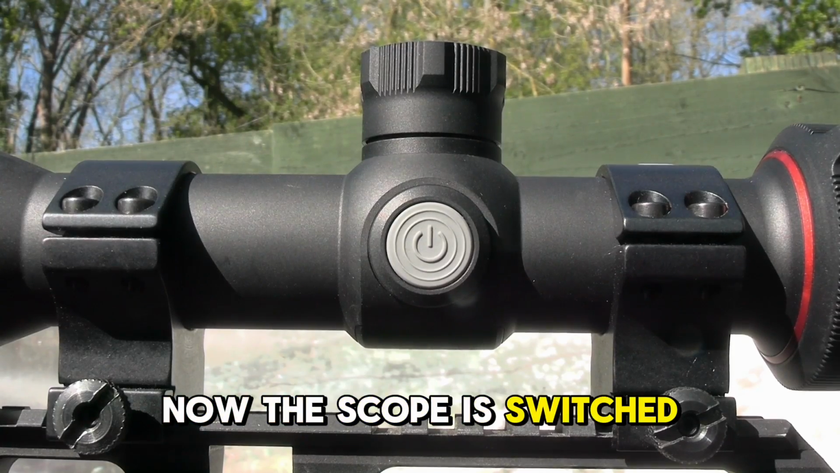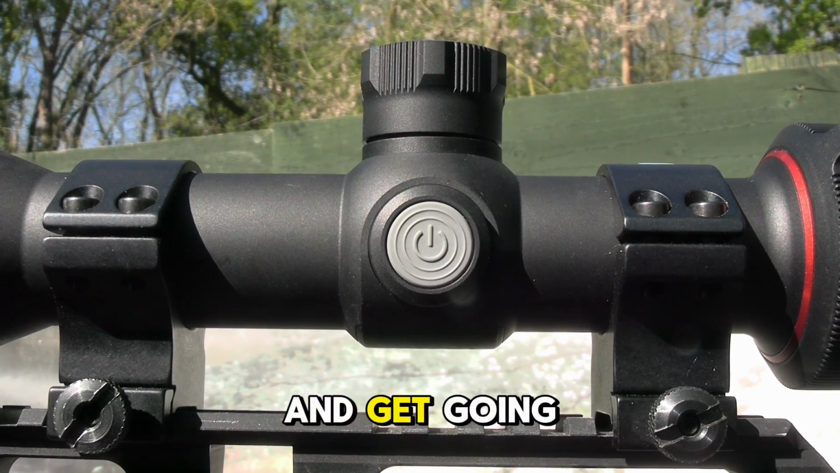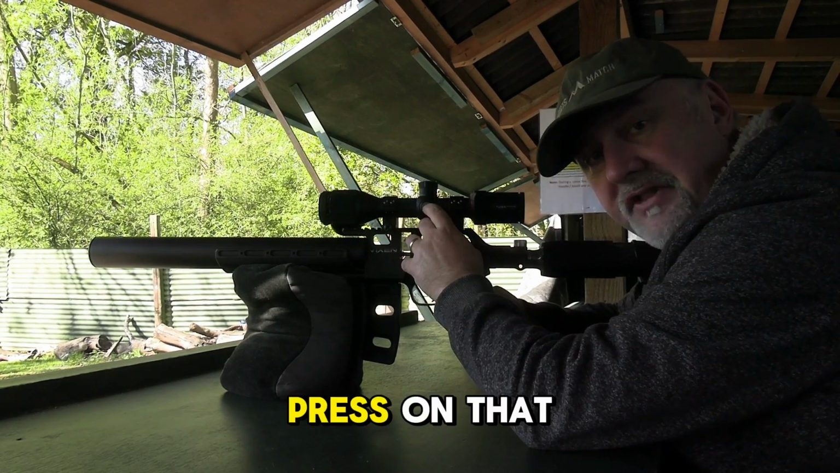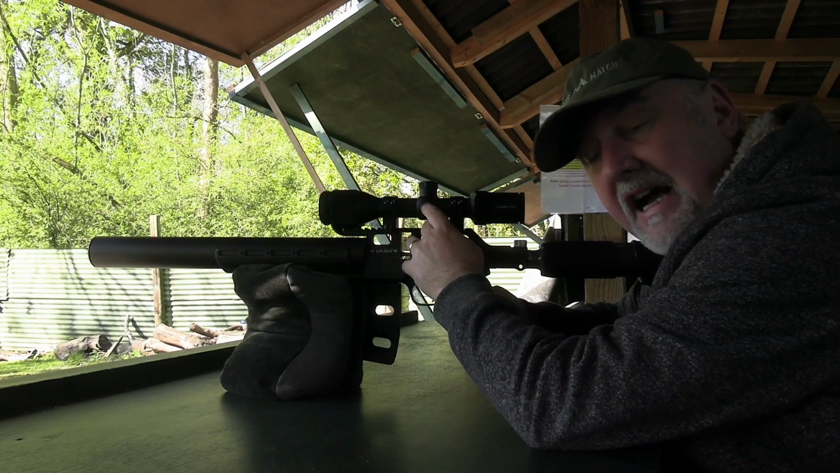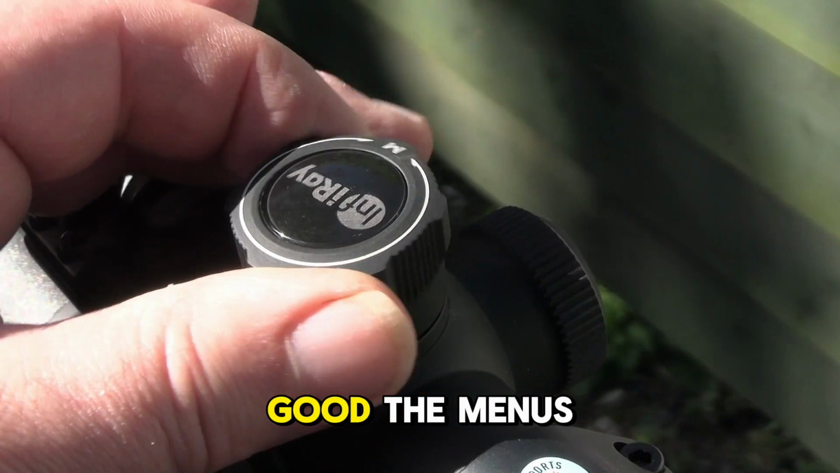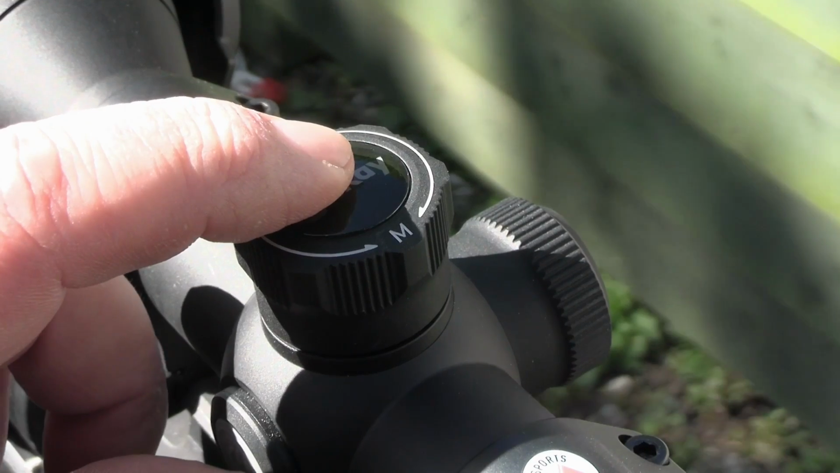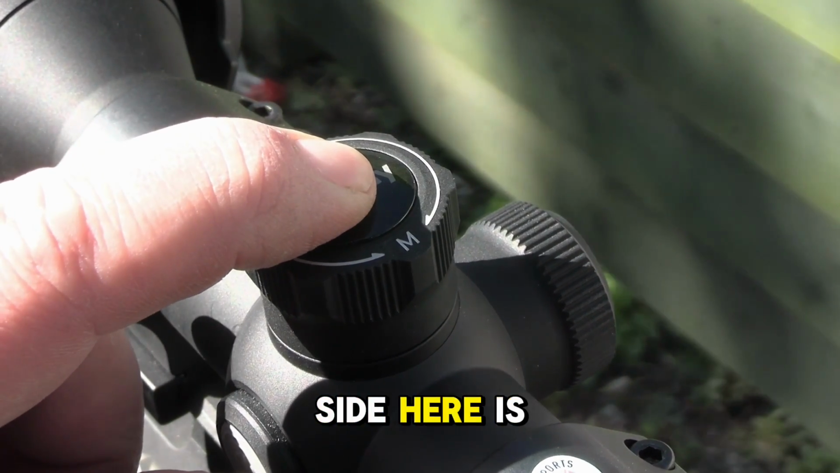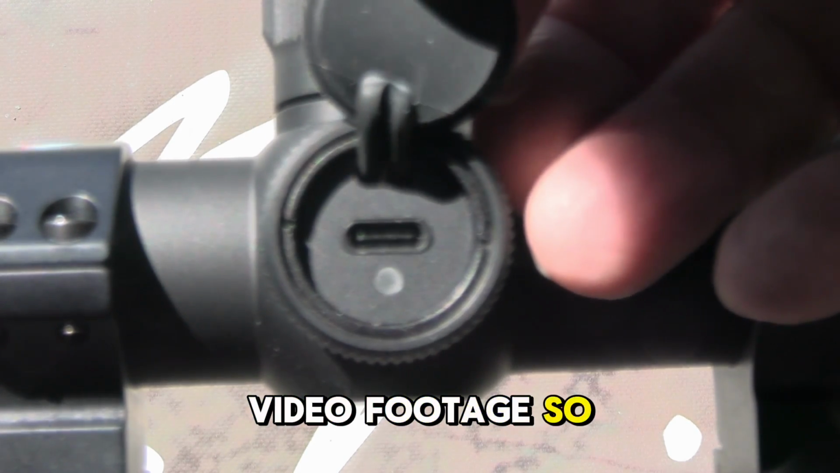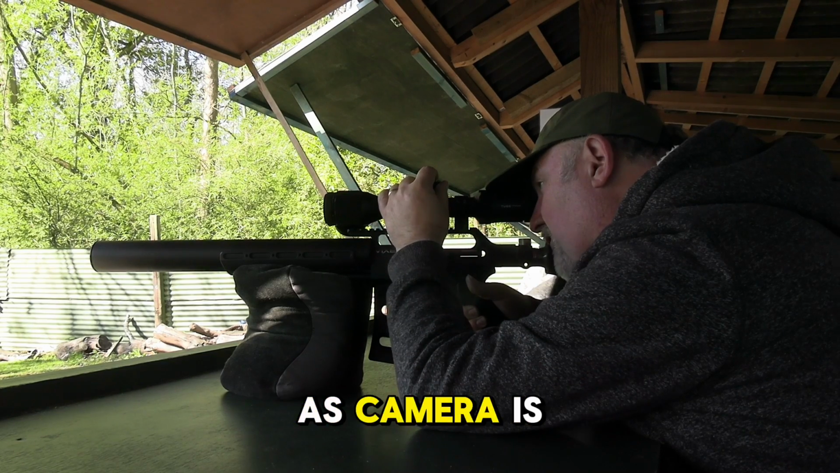Now the scope is switched on with this power button here. It does take a few seconds to warm up and enable you to start shooting, but a short press will take you into a standby mode, and then another short press will bring it up instantly, so you can start shooting, which is very good. The menus are accessed via this, let's call it the elevation turret, and then the windage turret on the other side is your charge port, and also the port for you to download video footage. So I'm going to switch on the camera mode. Right, that's camera mode on already.